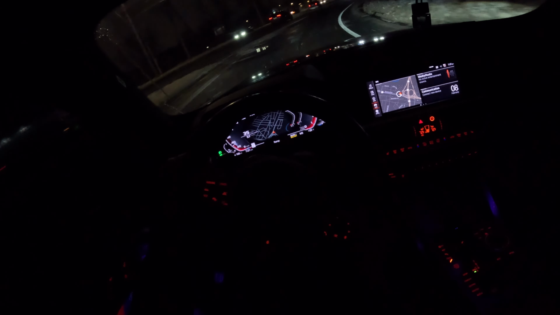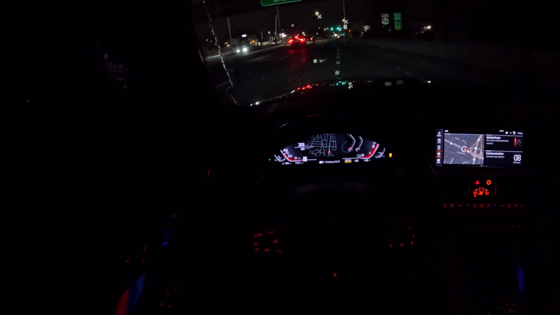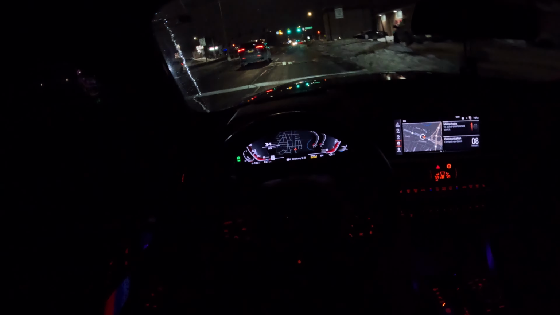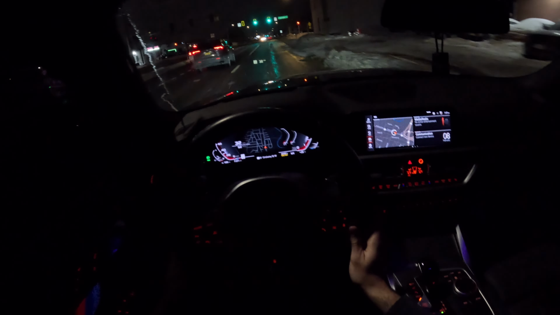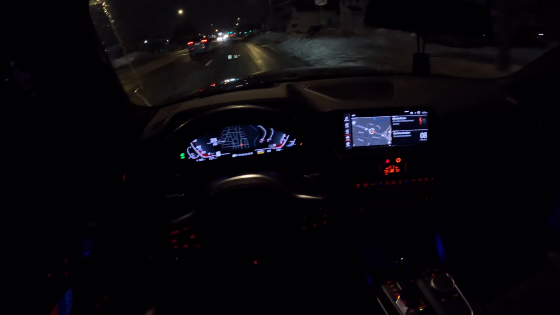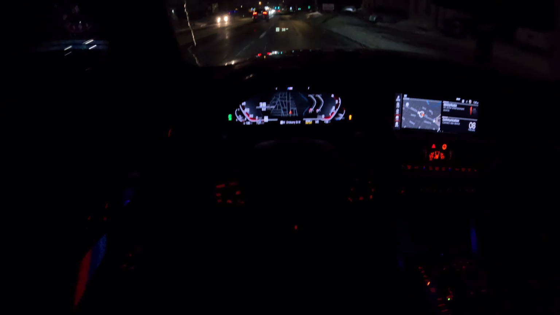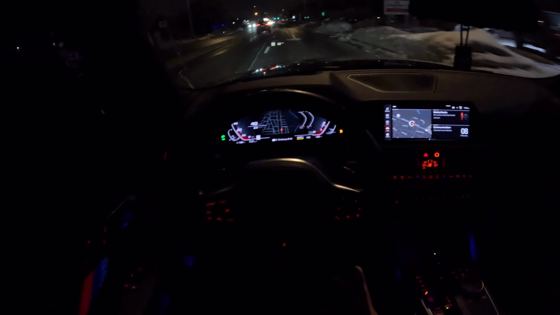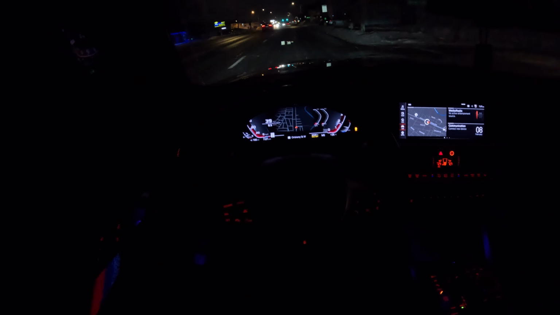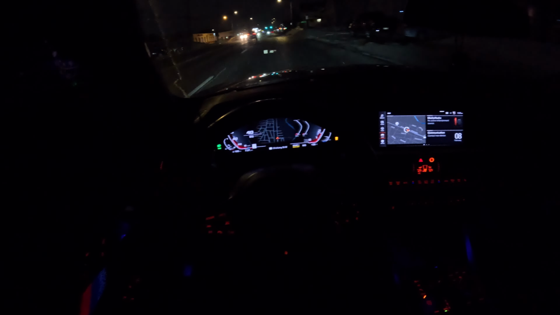I don't know exactly how much horsepower it should be around, but it's obviously over 400 now. Stock's 380, so I'm guessing somewhere around 430, 440 if I had to guess. But yeah, it drops your stomach for sure. There's a big hit of torque. Super aggressive. Throttle's very touchy as well.